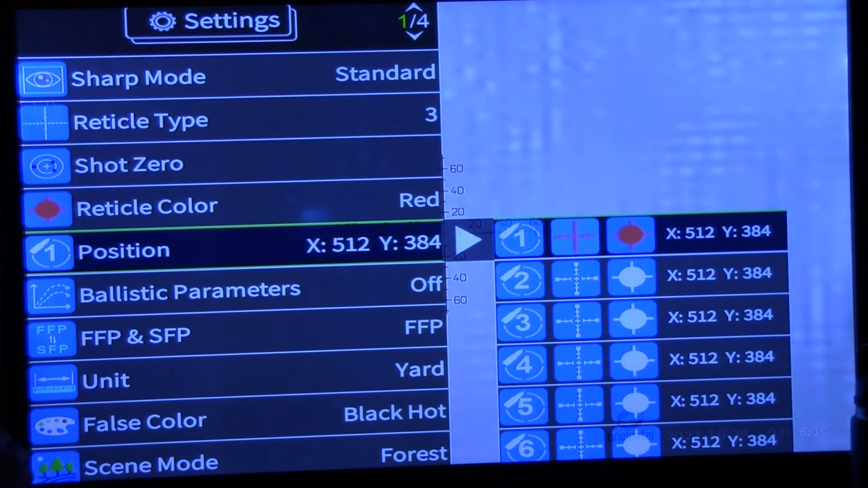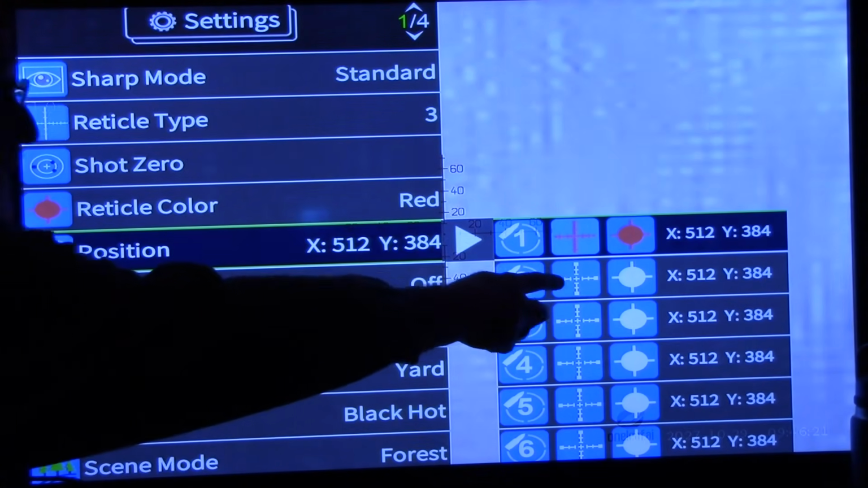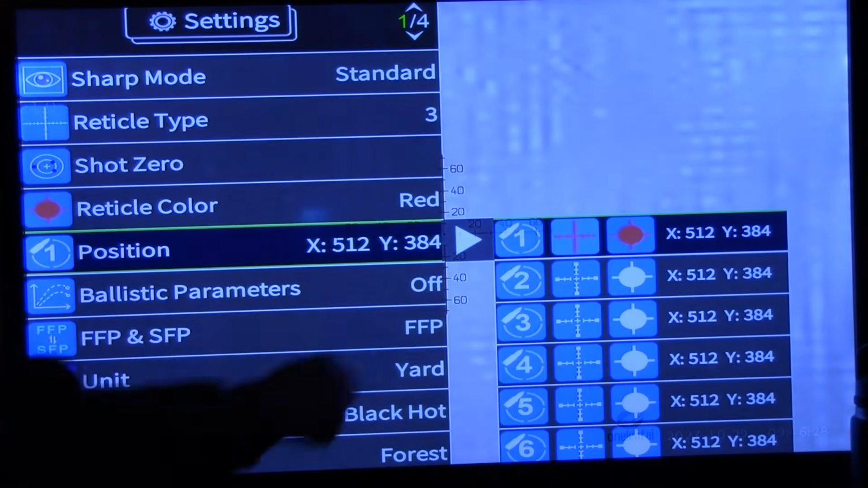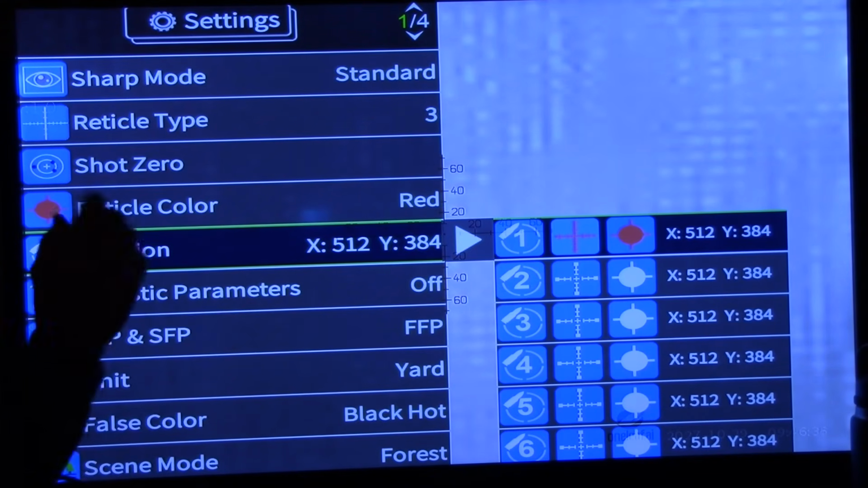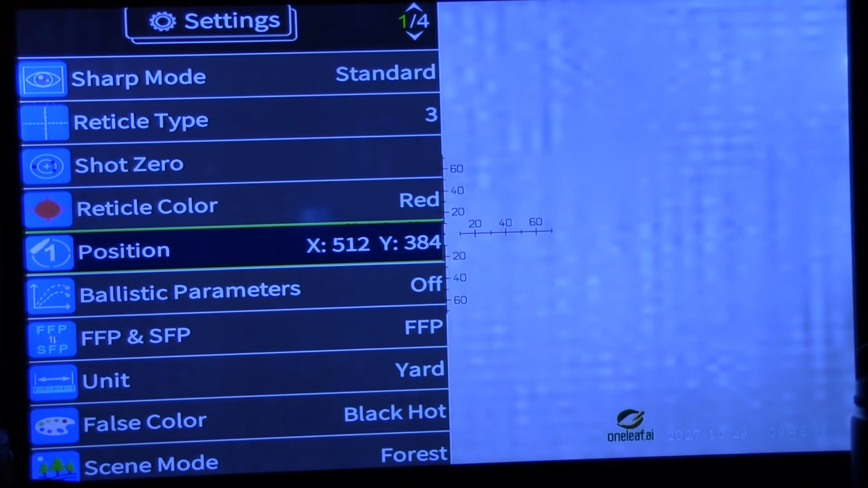Or the same thing on the same rifle. Maybe you're going into a certain environment where you want a different reticle, a different color reticle, a different zero. Maybe you want to zero the scope at 200 yards instead of 100 yards. You just go to your number 2, okay, you just changed all that. It's not something I think I'm going to be using a lot of, but it is there. Ballistic parameter, that's another one.